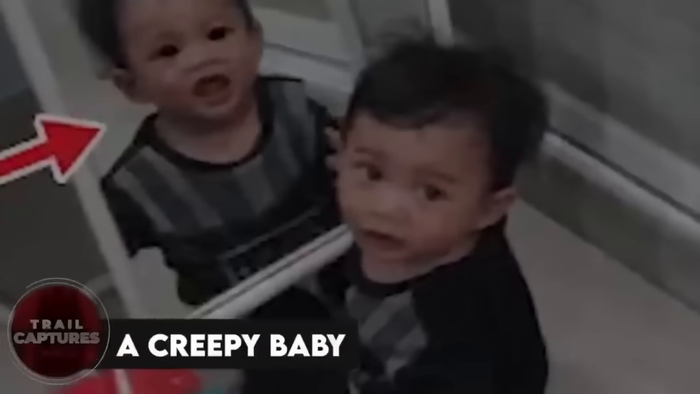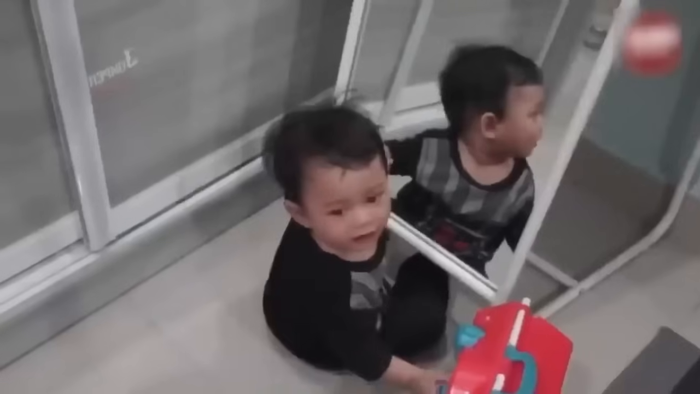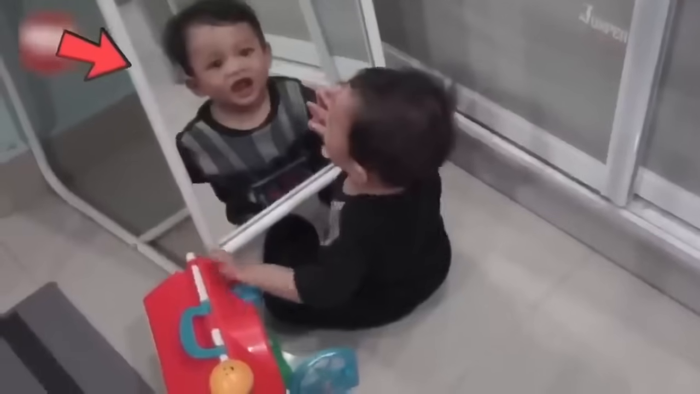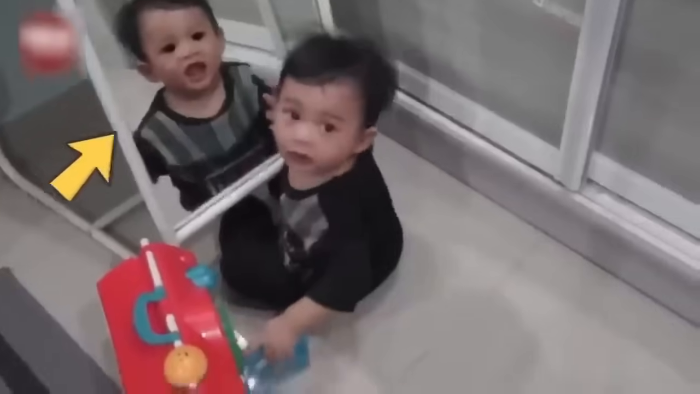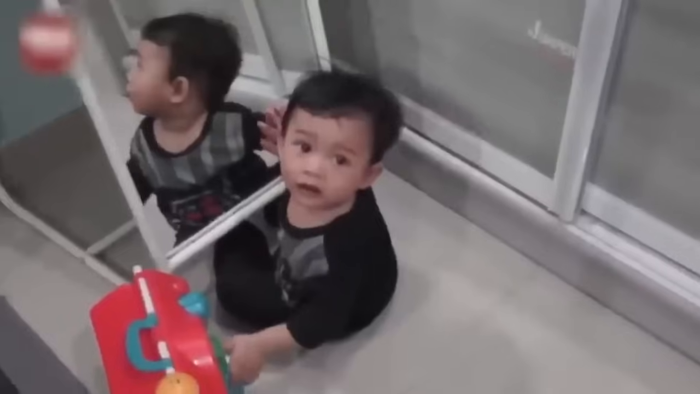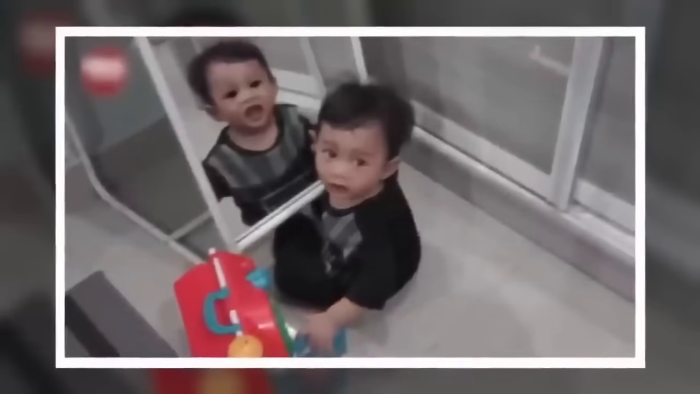A creepy baby. So there's this dad recording his adorable son, just doing his usual playful thing. Everything seems normal until the baby looks away from the mirror and turns towards the camera. And that's when things get a little spooky. When the baby looks into the camera, the reflection in the mirror is slow to catch up. It's like something or someone is messing with the reflection, you know.